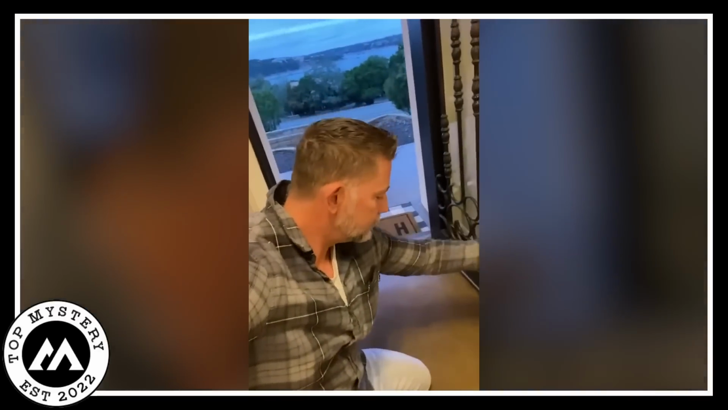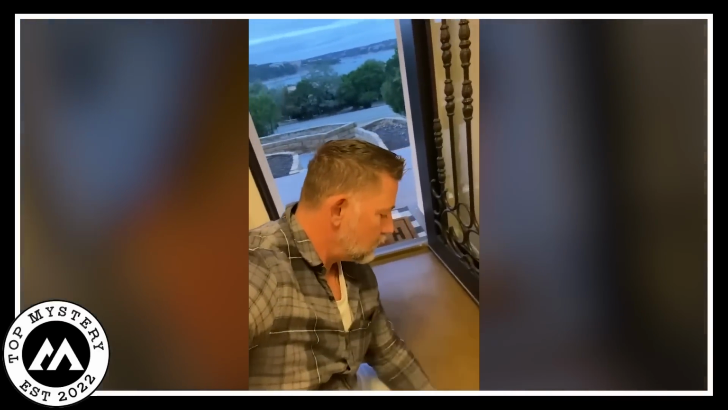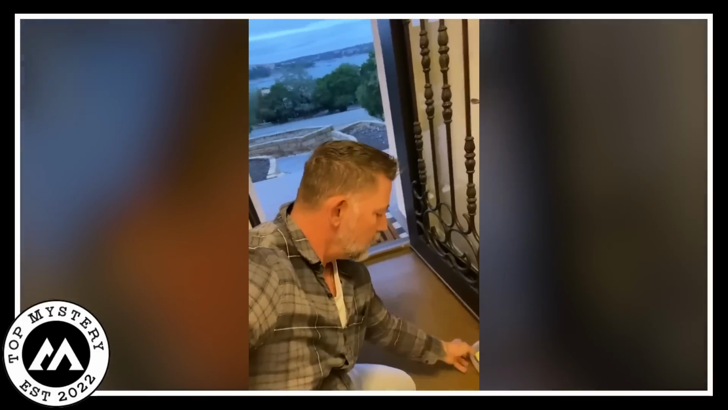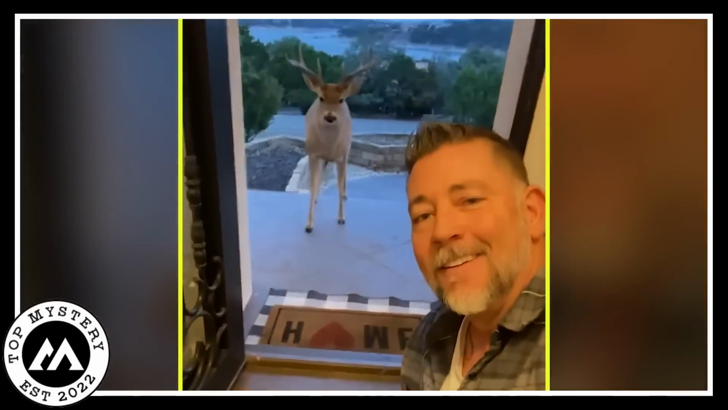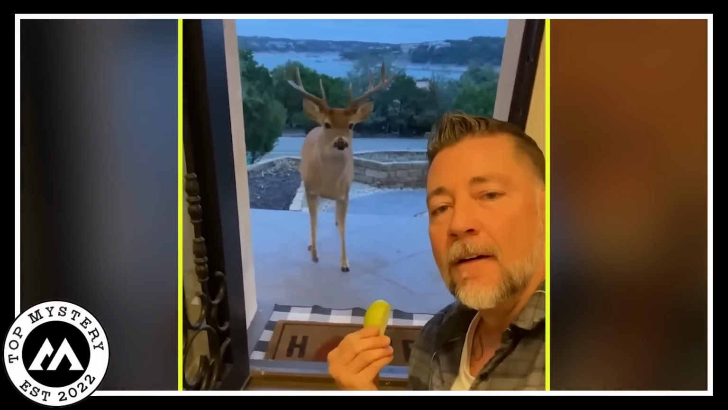A man gently opens his door to welcome his animal friend with a sweet and comforting voice, calling it Buddy. Buddy. To have an evening coffee or beverage at the door pavement with his doe-eyed deer friend.